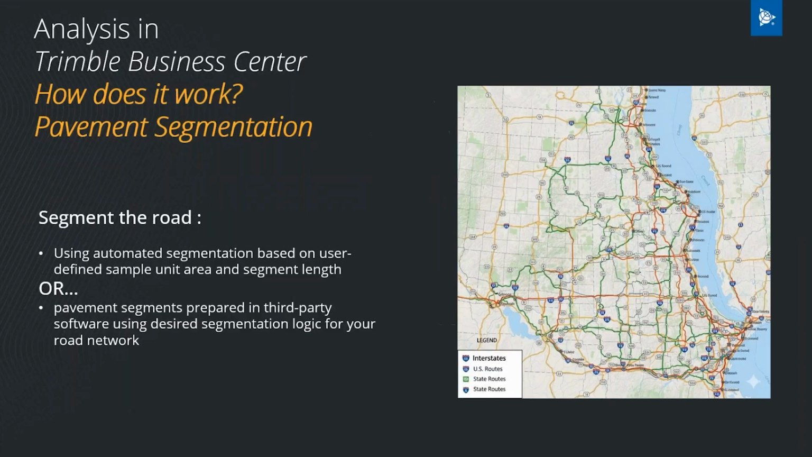Next step is the road segmentation. So usually if you work with a public agency, or if you're at a public agency, you would like to analyze your road and return the analysis results per segment. So you would like to assign all the distresses that you found on your pavement to specific segments of your road network.